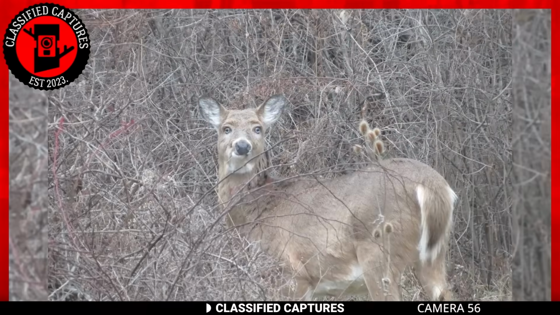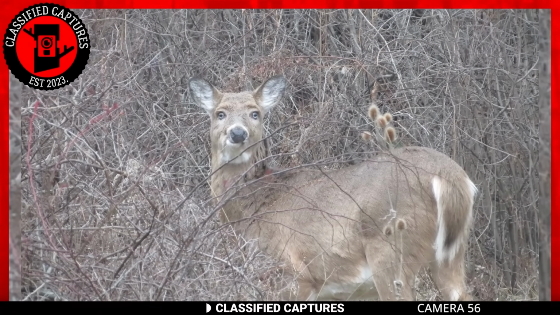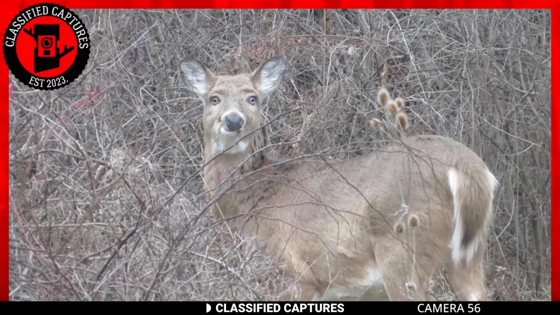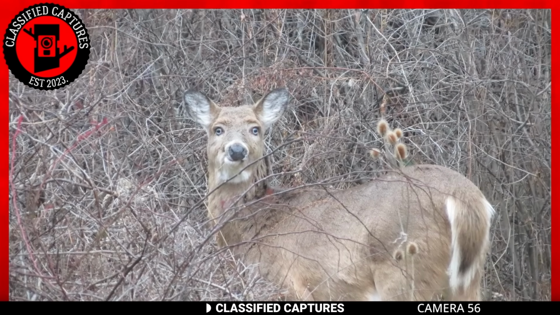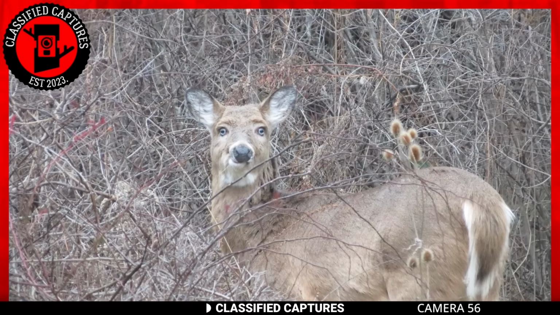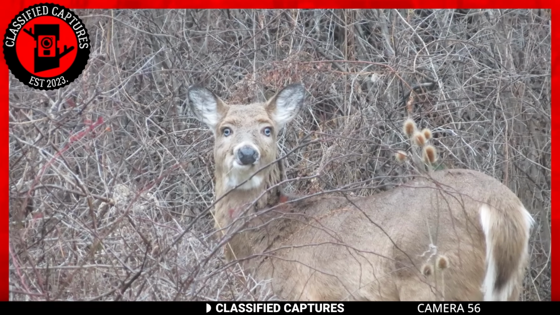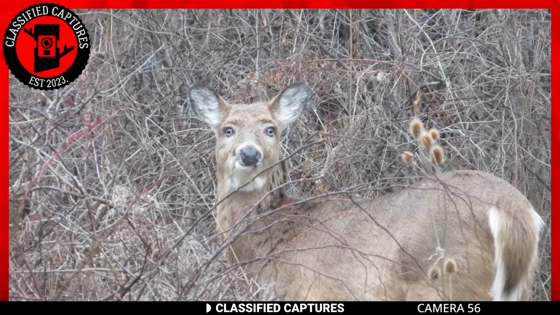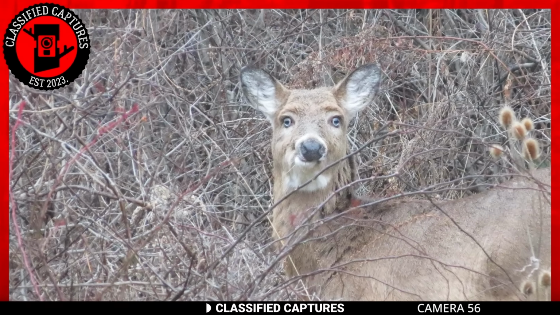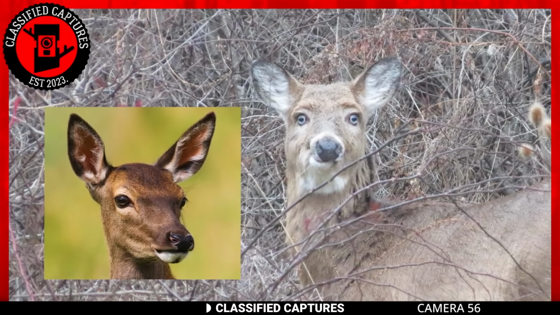Next, we have this capture from upstate New York. It's a picture of a deer, but once you look closer, you realize that there's definitely something wrong with that deer. It looks like what you'd expect a cartoon character to look like. For one, it has forward-facing eyes, which has left many in both scientific and paranormal communities wondering what's going on with this deer. If you're confused about what I'm referring to, get a picture of a normal deer and compare it side by side with this particular one.